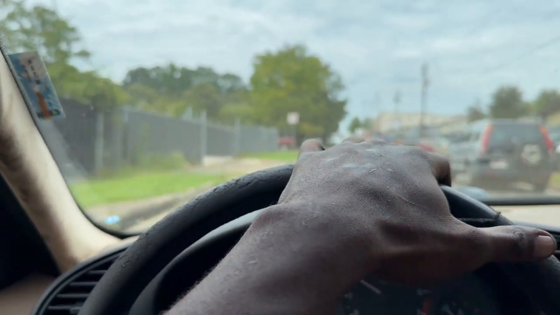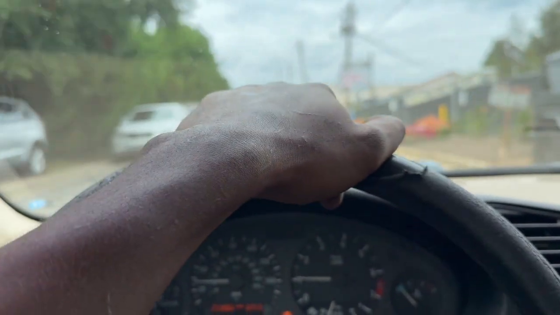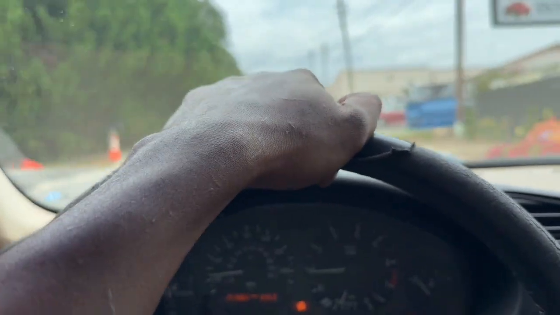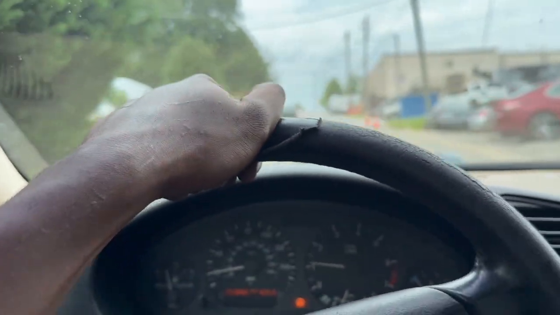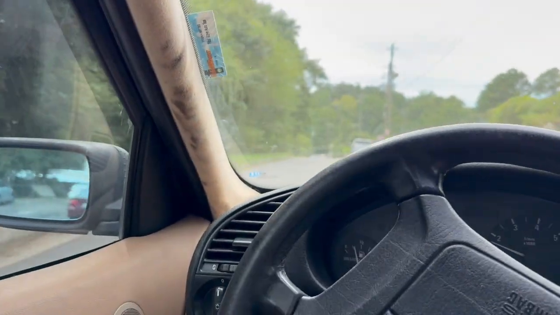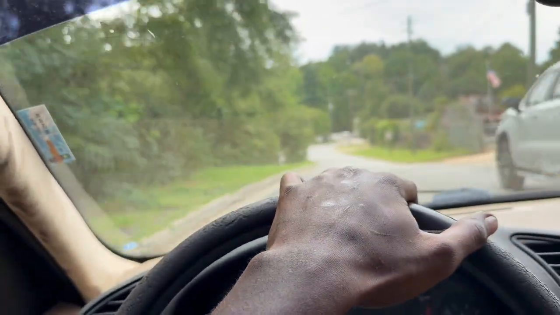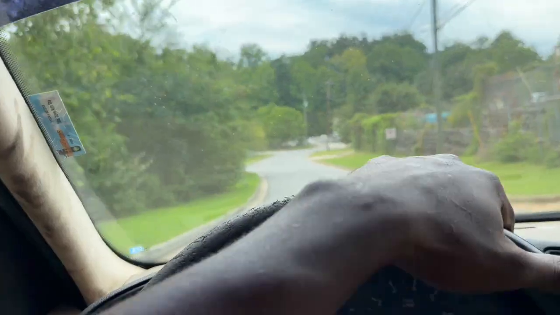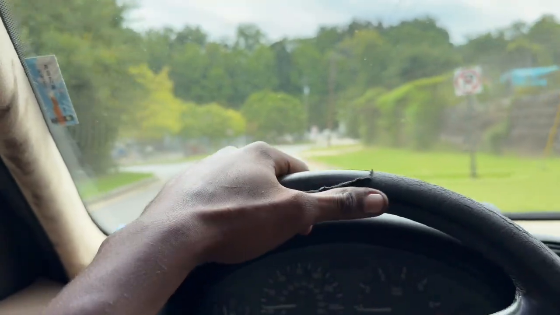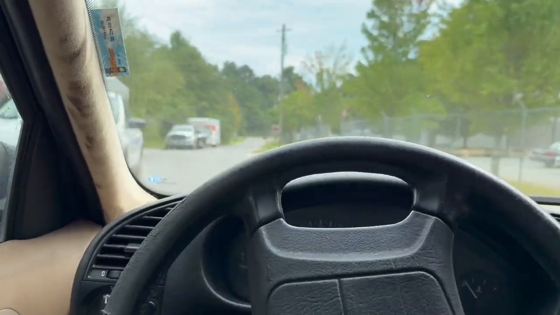Definitely was the axle. I wish I was recording or had my shorty recording. I turned that corner, it was over with, gang.